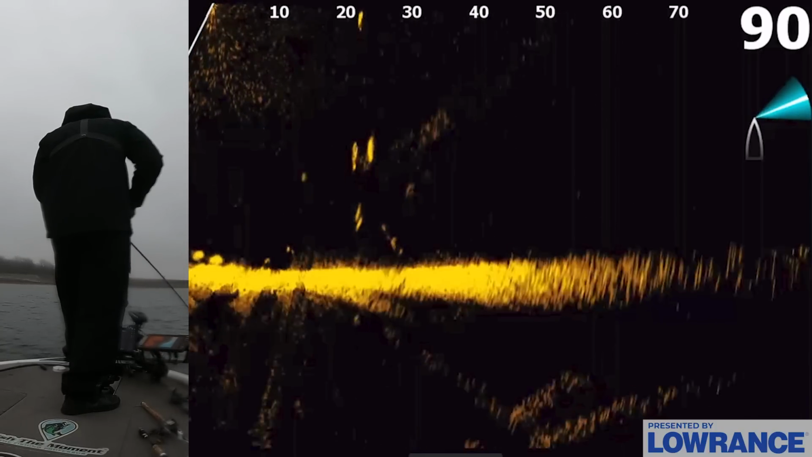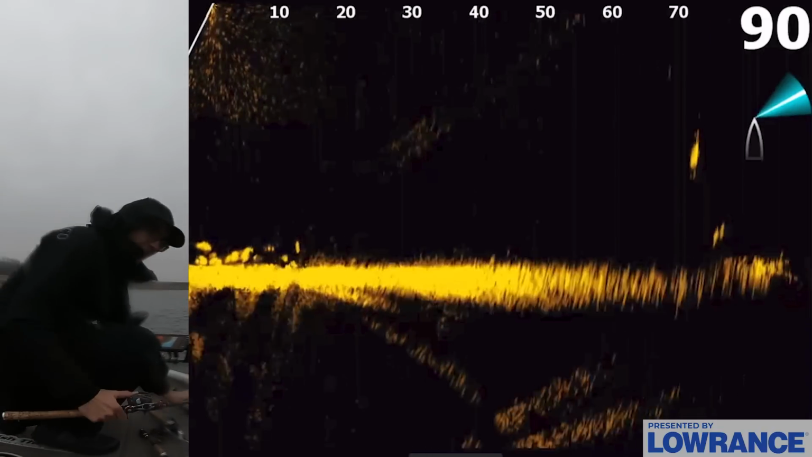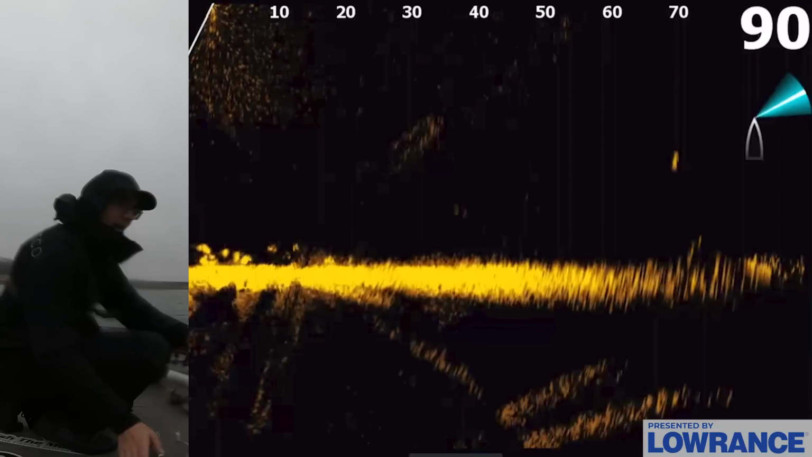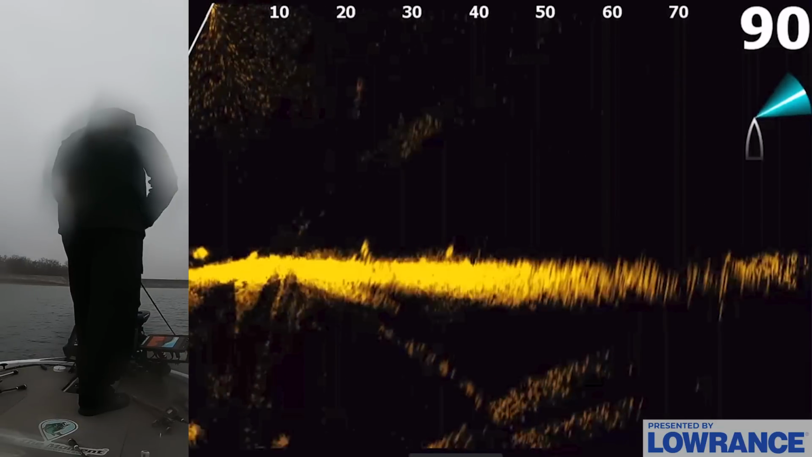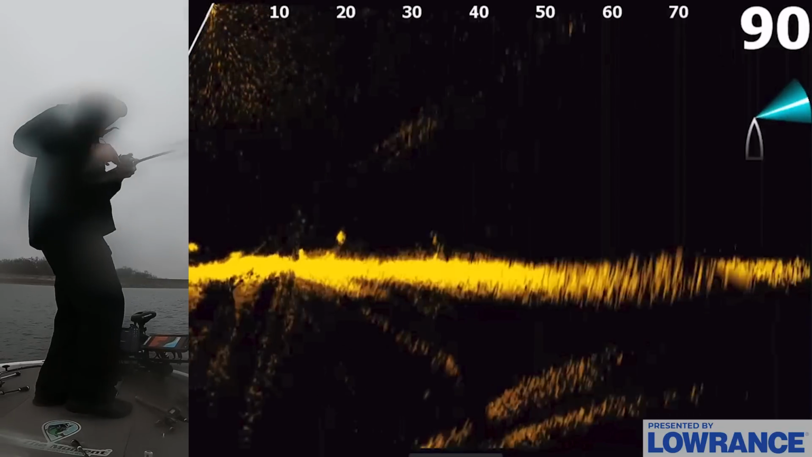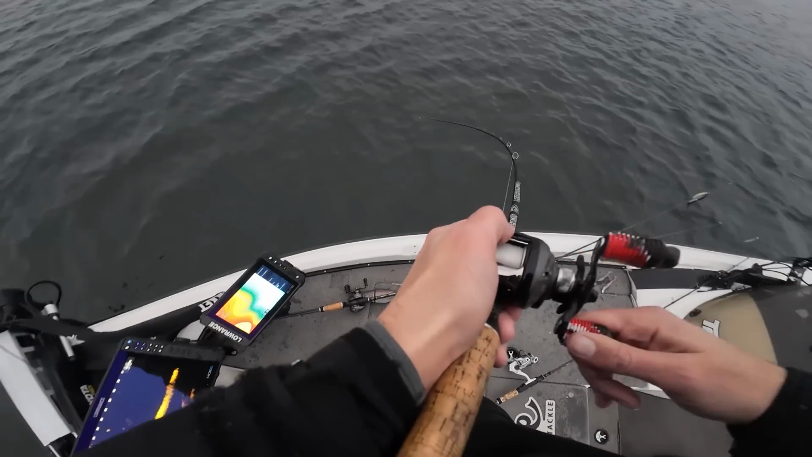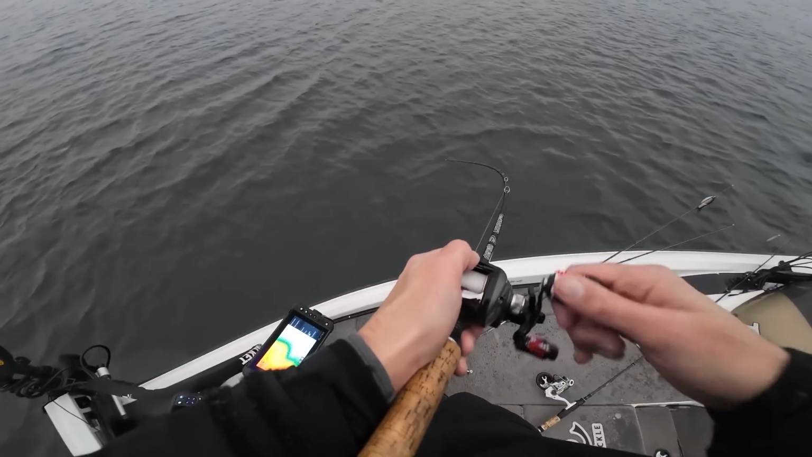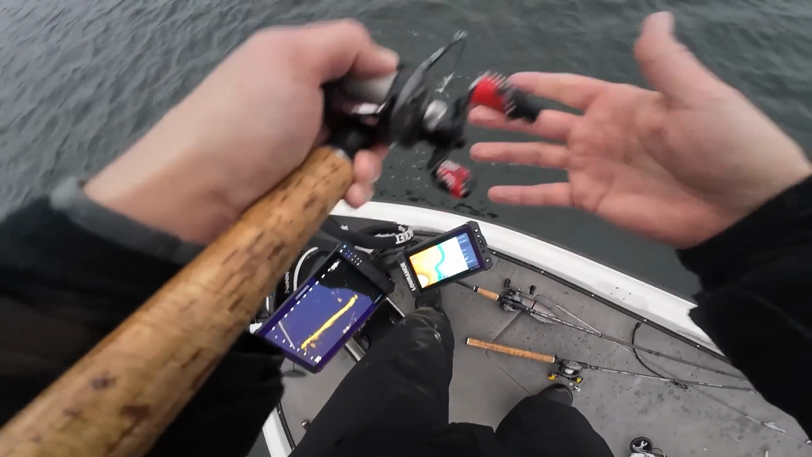One, absolutely. Whoa, they're freaking schooling right in front of me. What is happening? Why are they doing that? Where's my bait? Oh, I'm all tangled up. Got him. There we go. Bunch of them following them up too. This will be number 5 off this spot. Another freaking good one. Oh, come on.